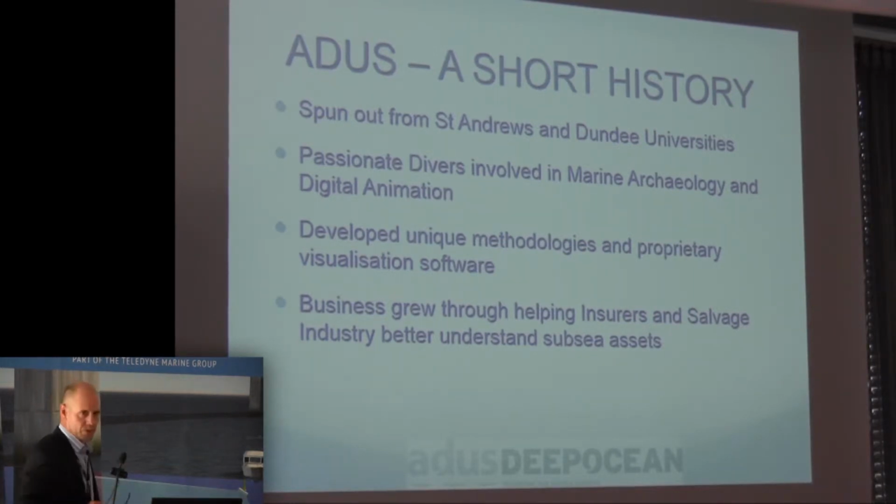After they'd been diving for a few years, they realised it would be a lot easier if they could acquire that data remotely and get some contextual data. That's when they started investigating hydrographic survey techniques. They developed some unique methodologies, and then developed a relationship with the University of Dundee and their visualization department. About 5 years ago they started looking at the best way to visualize and present this 3D data, mainly of shipwrecks.